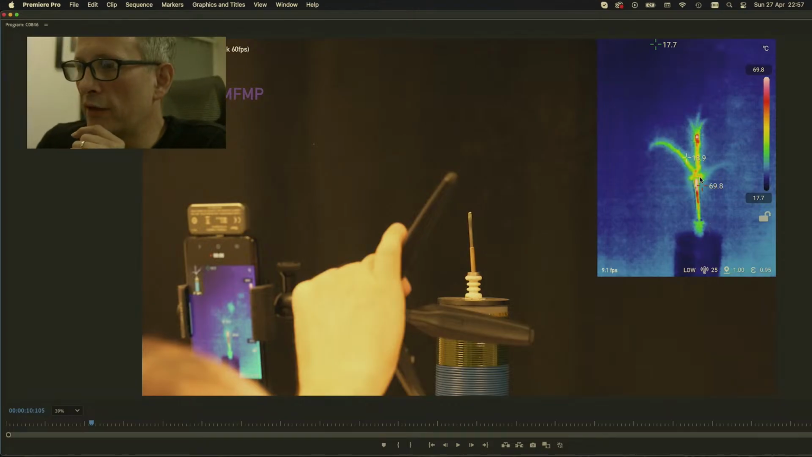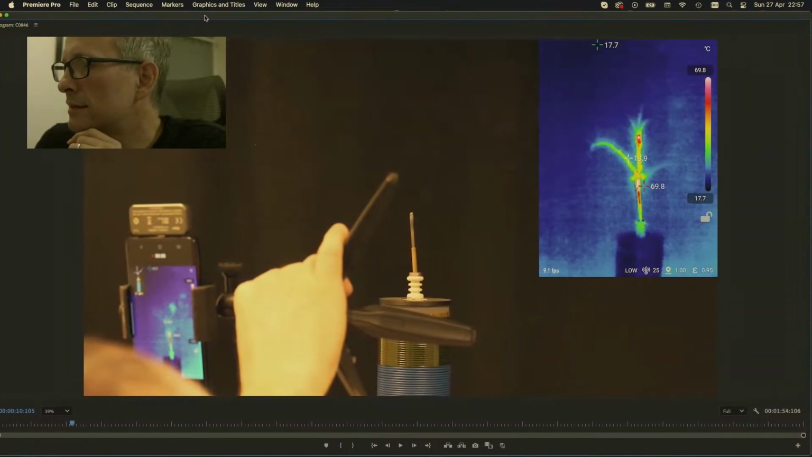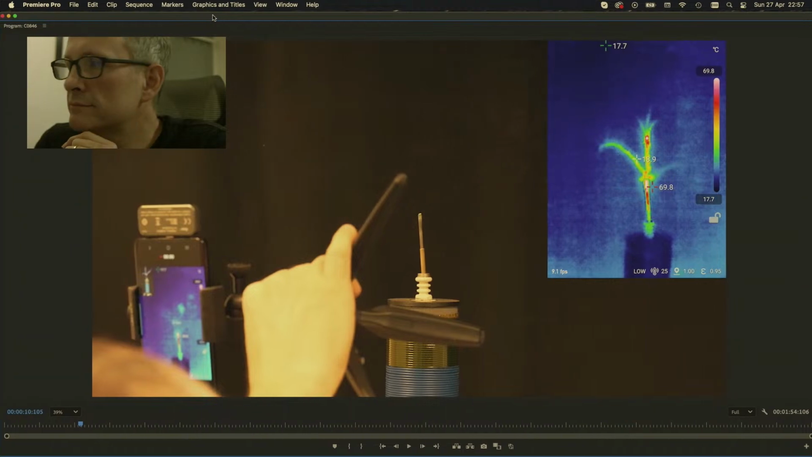This is actually a rather nice image that we're seeing here. Why am I saying that? Because it has this arc over the top. Now, you're not seeing it here. Again, this is a frame mismatch, but don't worry about that.